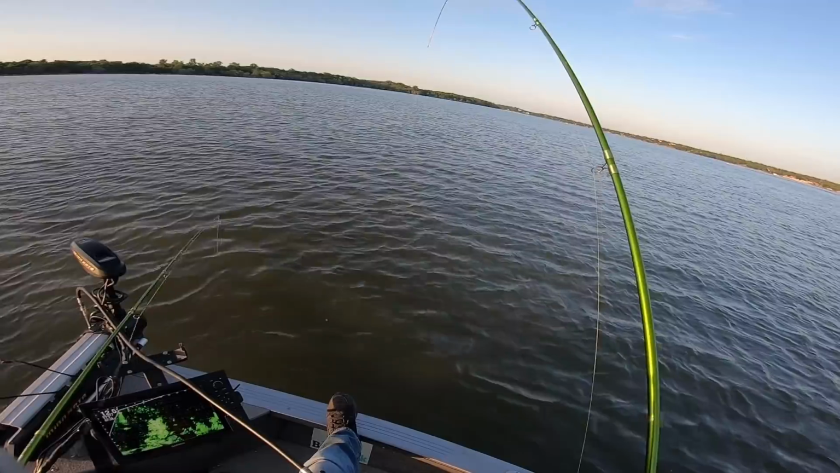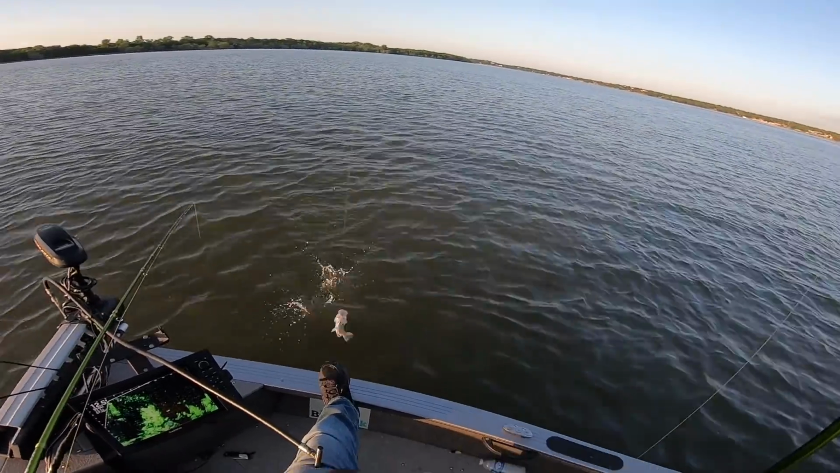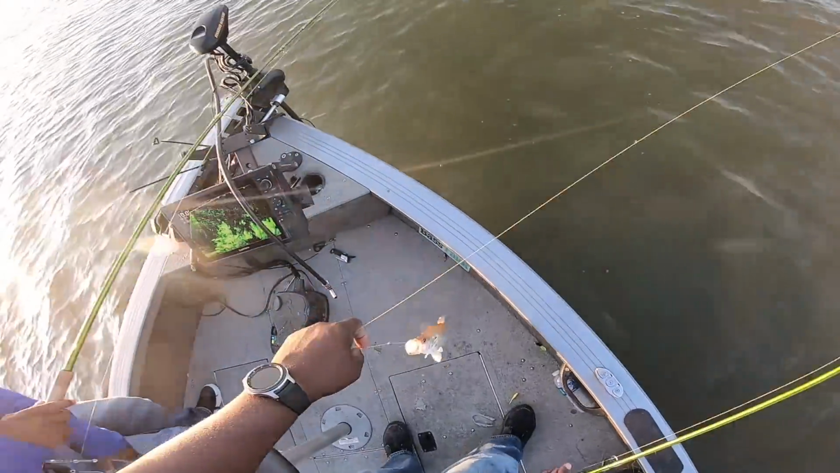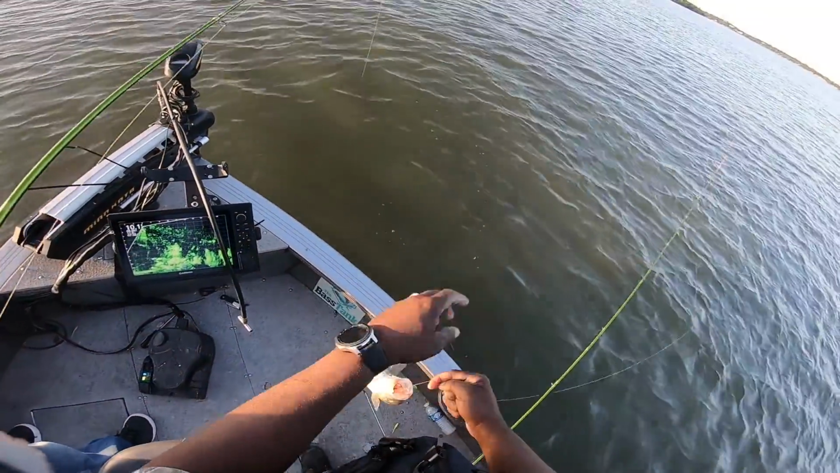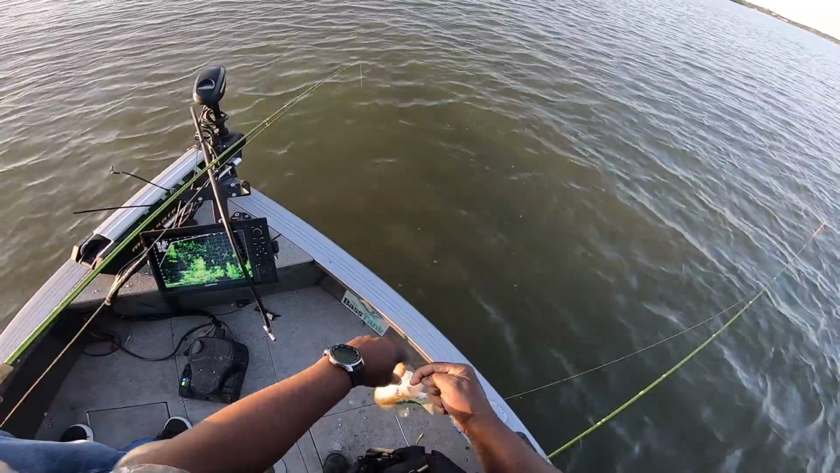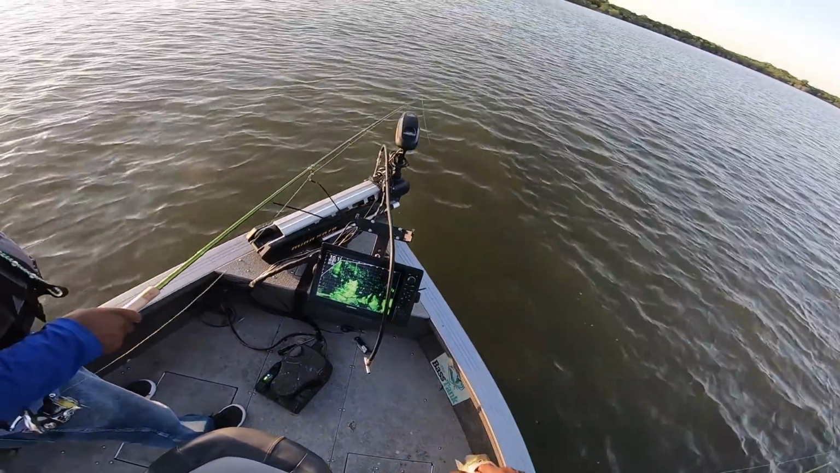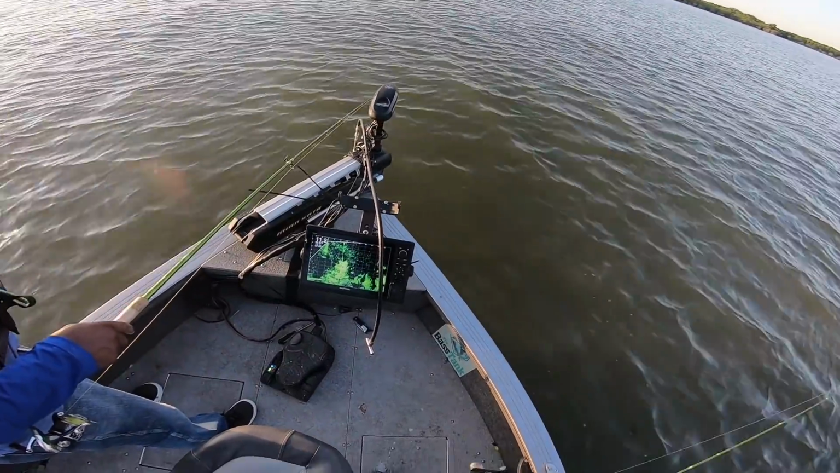There he is. Come on, that's a good fish. Yeah, it's conservation. The man said if you don't take none out the lake, it's gonna be overpopulated. We gonna keep the population thinned down, trying my best to keep the population down.